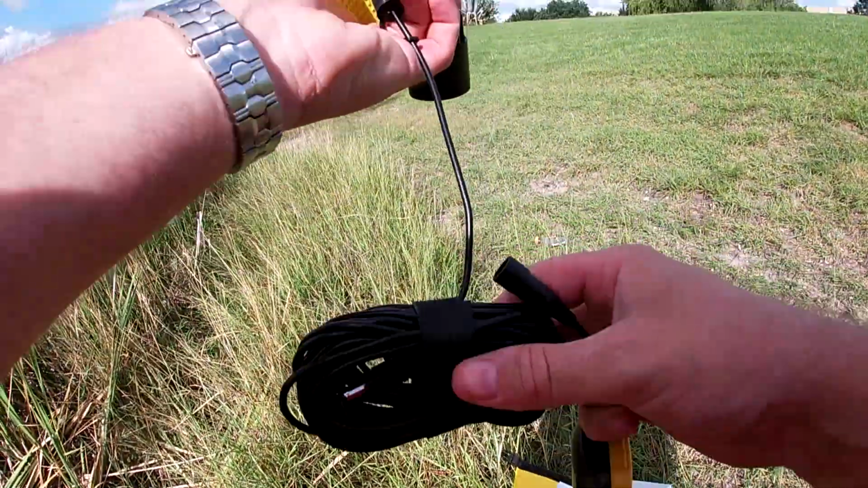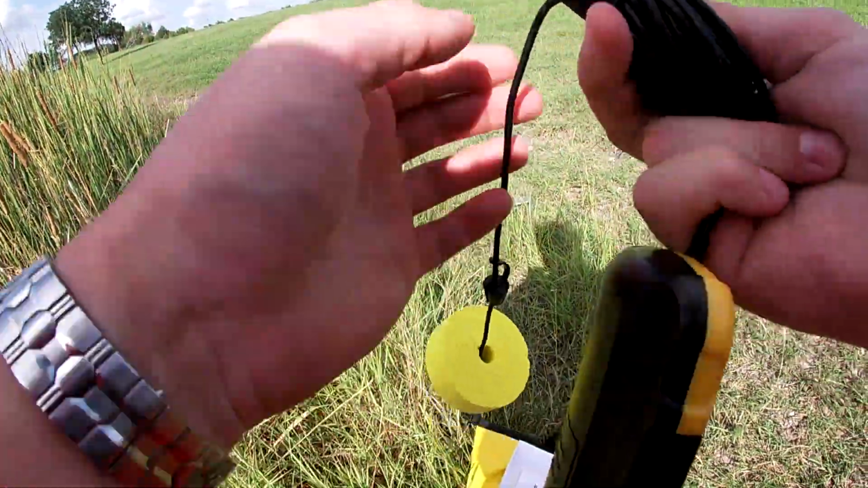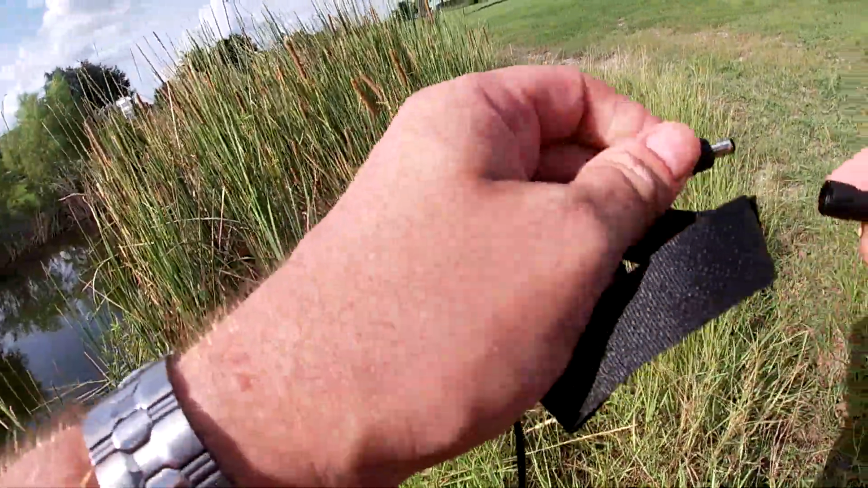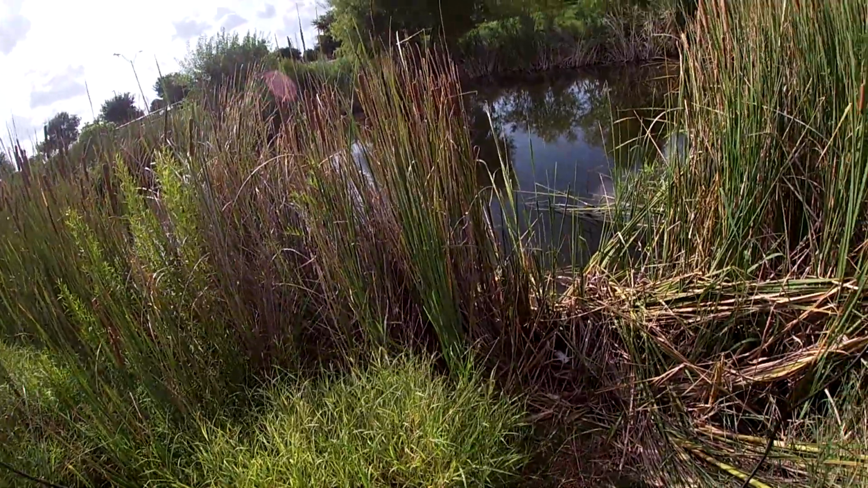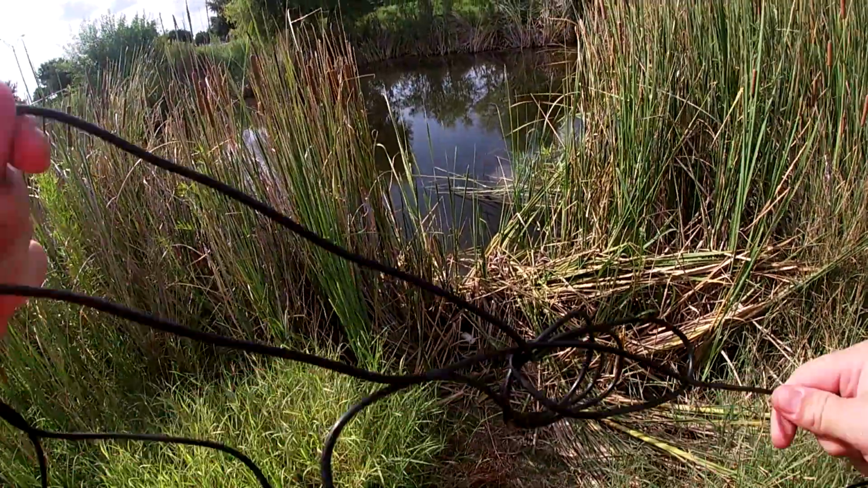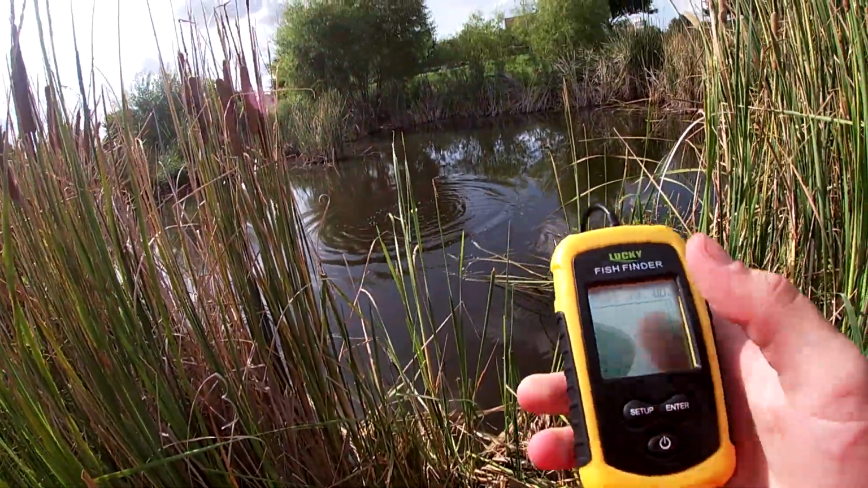Alright, now clearly this thing is better designed for being out in a boat or a kayak. But I'm going to use it from the bank just to make sure it works. This is a shallow pond, and I don't expect it to actually work the way it's designed to, where it shows this super deep depth and then the levels where the fish are. Turn it on, see what happens here.